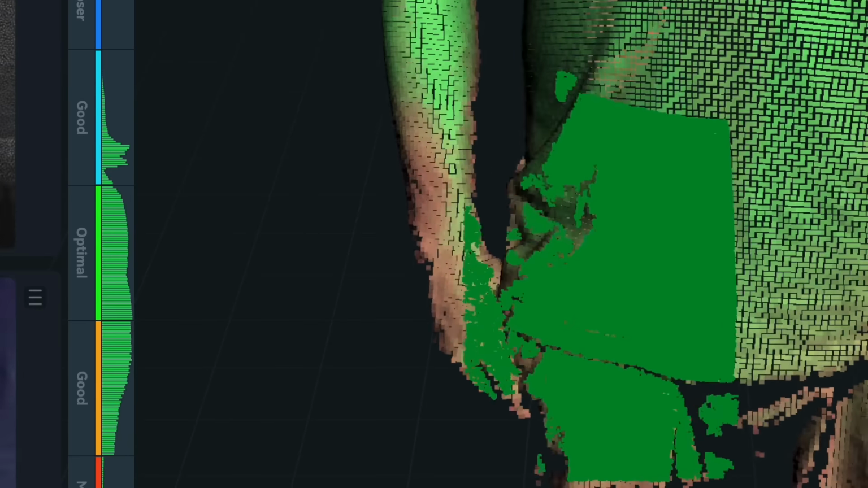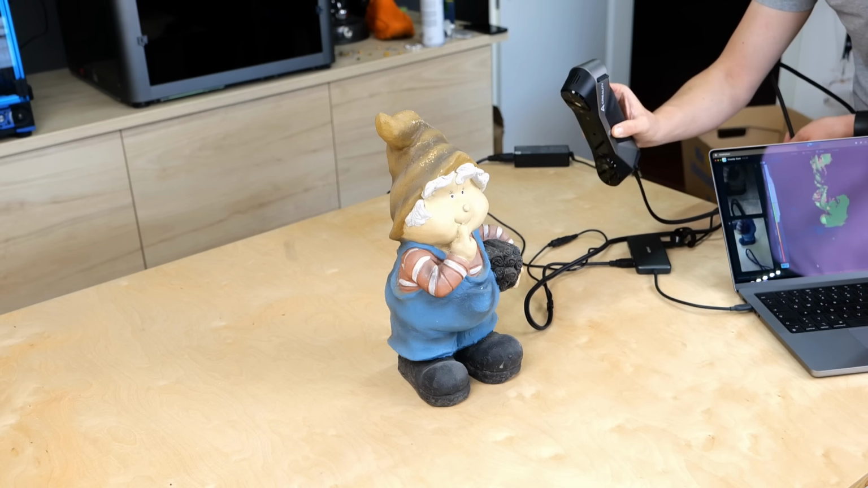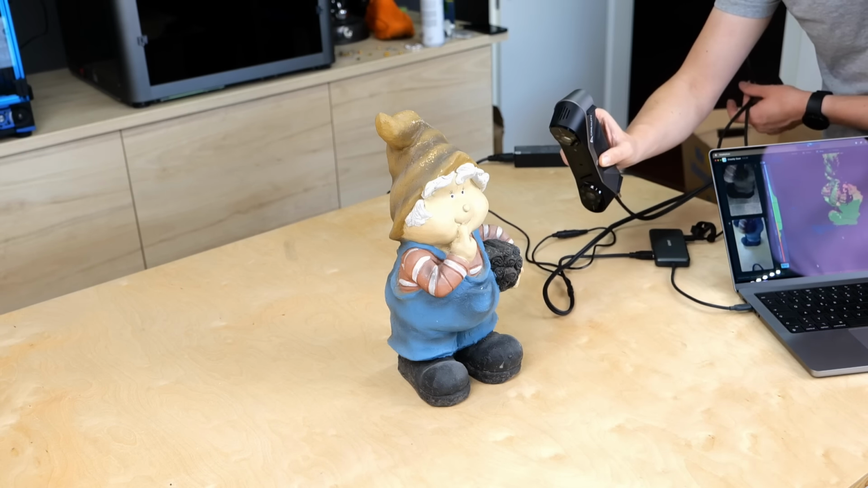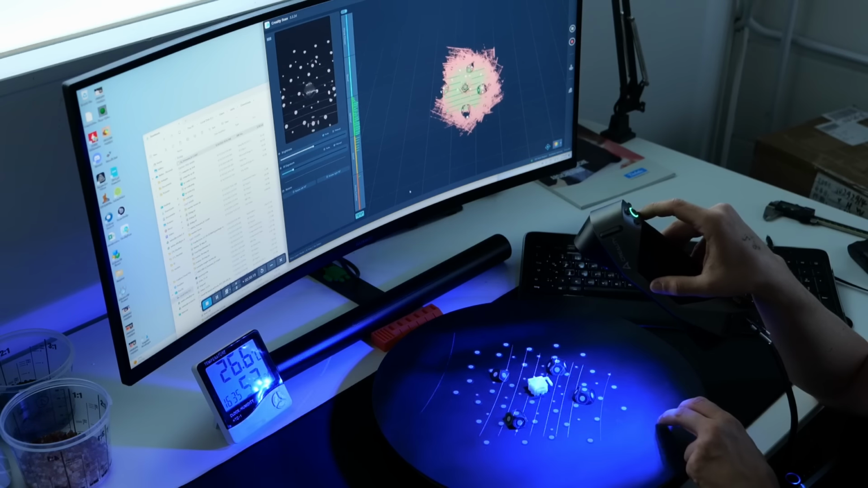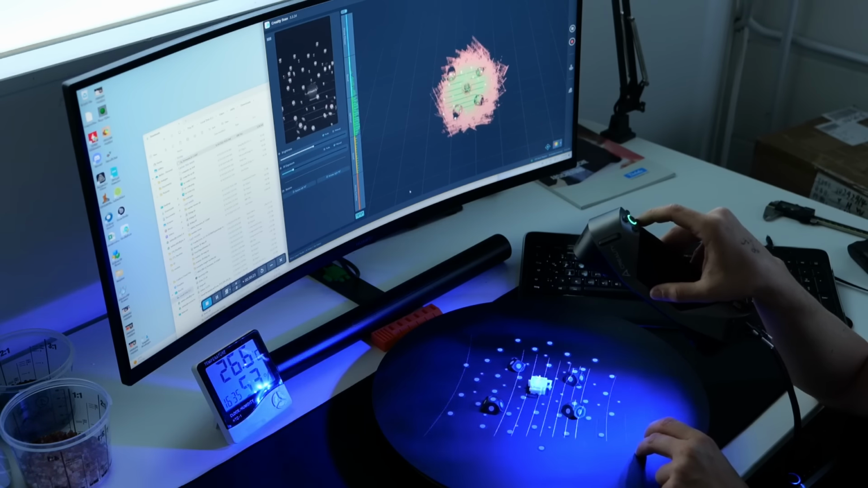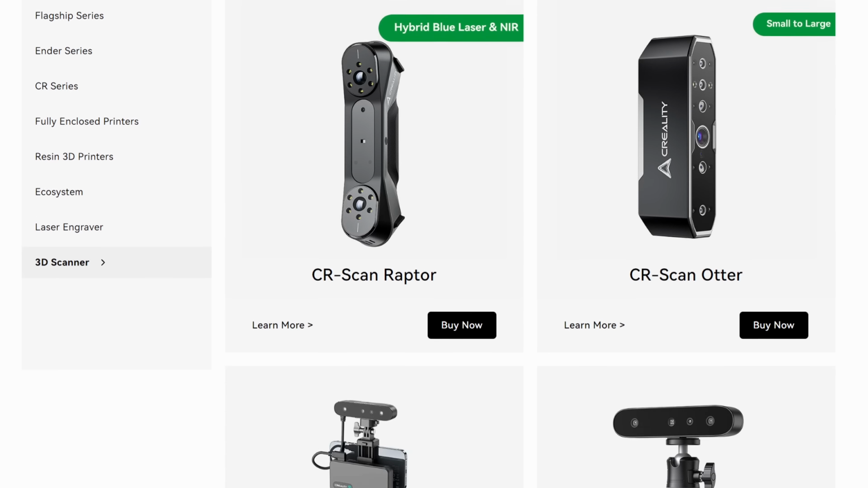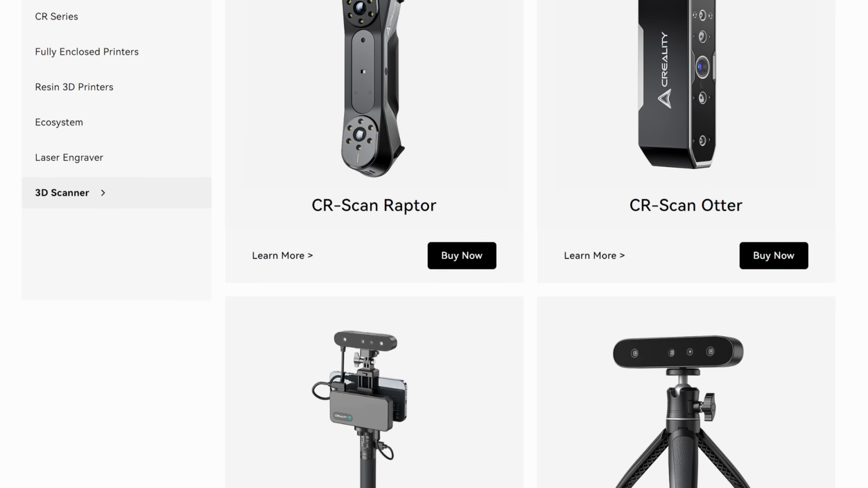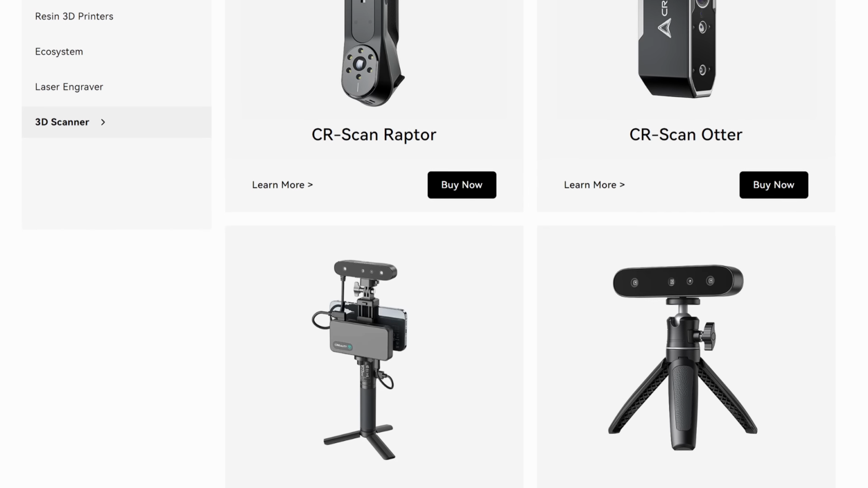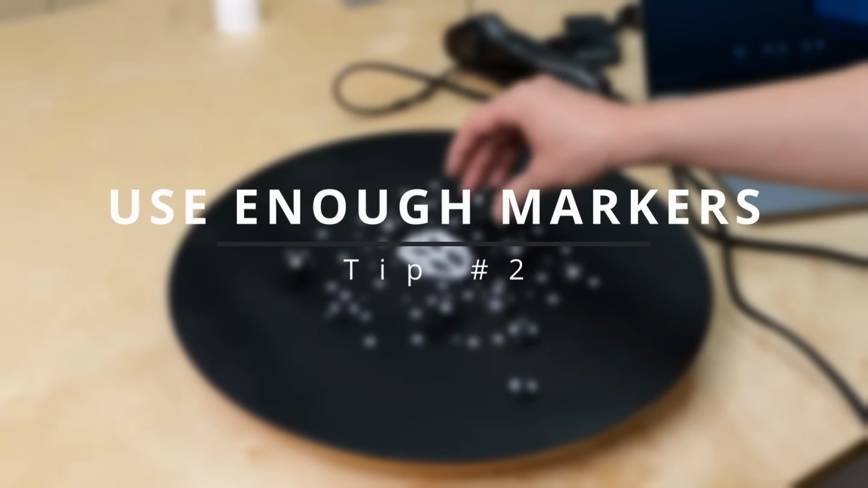If you want to scan people or faces, NIR is the way to go. If you don't need to resolve very small details, NIR might still be the more efficient option due to the geometric tracking feature. Yet if you want to scan very detailed parts, even if they are shiny metal, the laser mode is the way to go at the cost of the markers that you need to use. And whereas most other consumer 3D scanners only use the structured light approach, the Raptor gets you both in one package. Tip number 2, use enough markers.